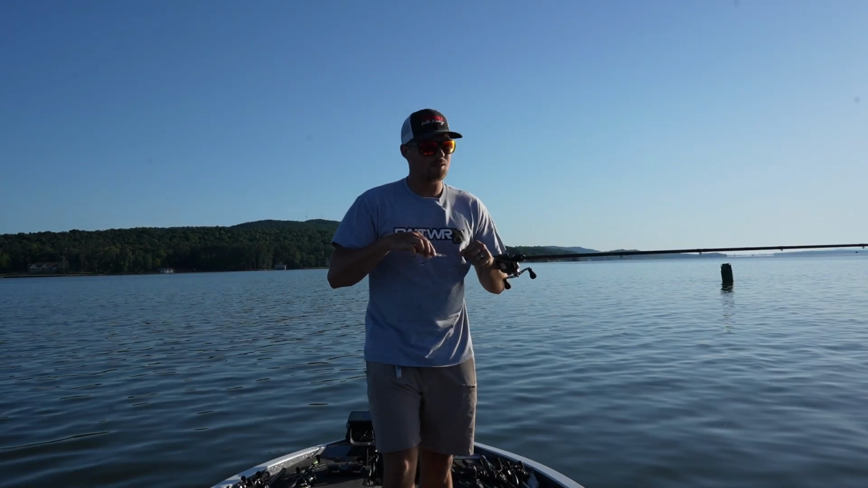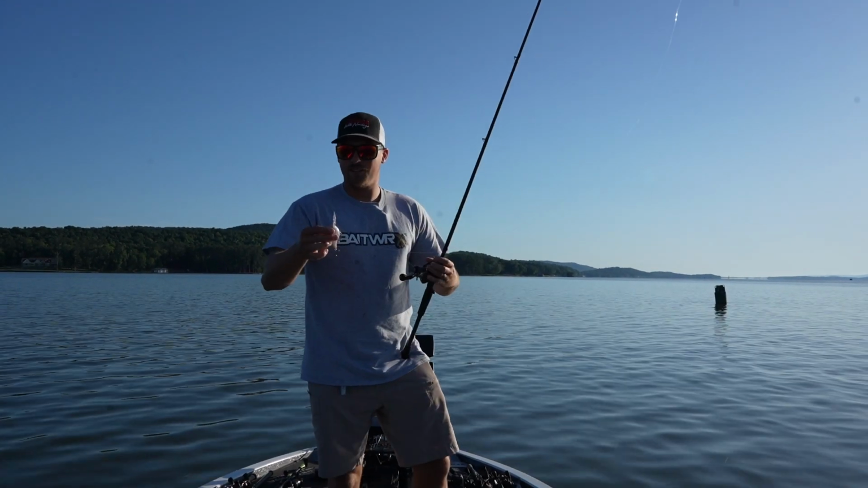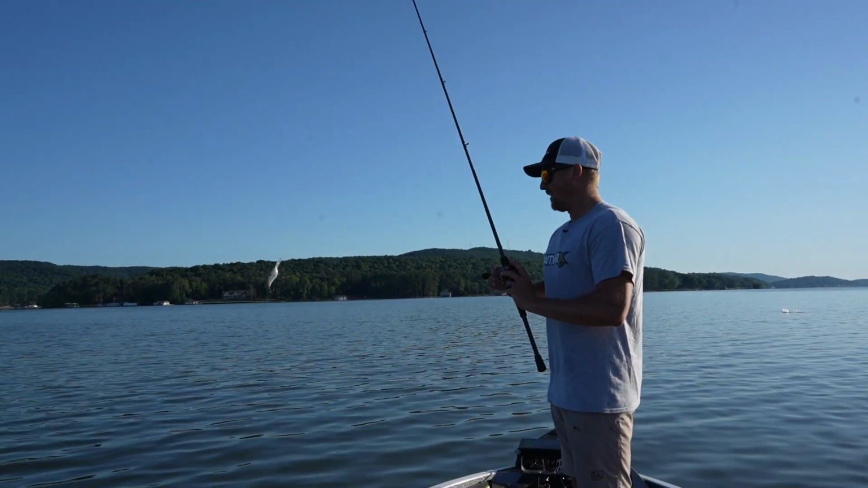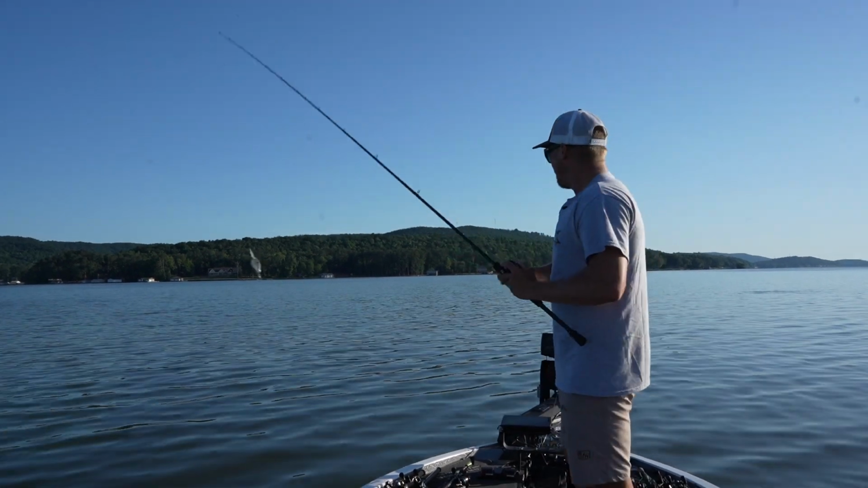So I was throwing the worm, didn't get any bites, and we're just running around looking at some stuff today. So I went ahead and grabbed the crankbait. First cast, they're fired up. Like I said, they're pulling a lot of current, and that also turns these fish on to your moving baits a little more. See if we can get another one.